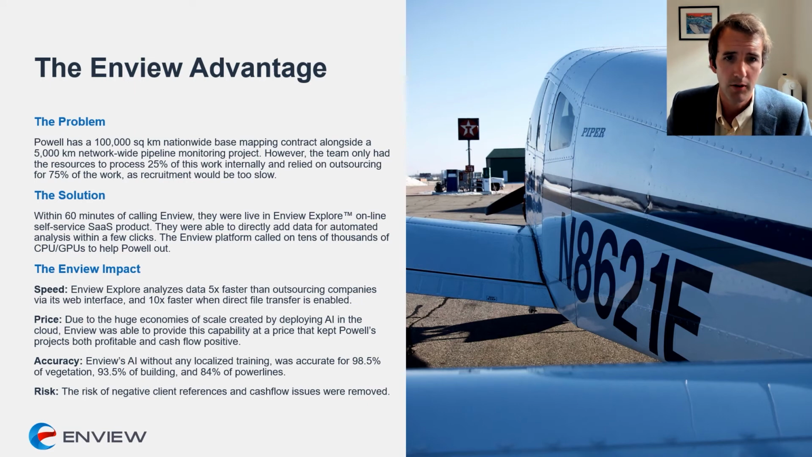That allowed him to call on the support of hundreds of thousands of CPUs and GPUs. So in terms of speed, where he was using the web interface for a few initial trials, it was roughly 5 times faster than outsourcing. When he used a direct file transfer, in this case connection to an S3 bucket, it was 10 times faster. Due to the huge economies of speed that Enview produces, we're also very economical, and that allowed us to provide this additional capacity to Powell in a way that kept both of his projects both profitable and cash flow positive.